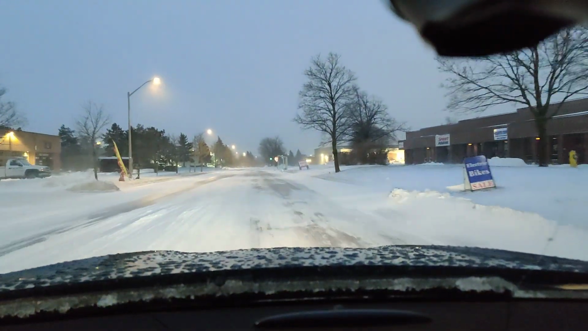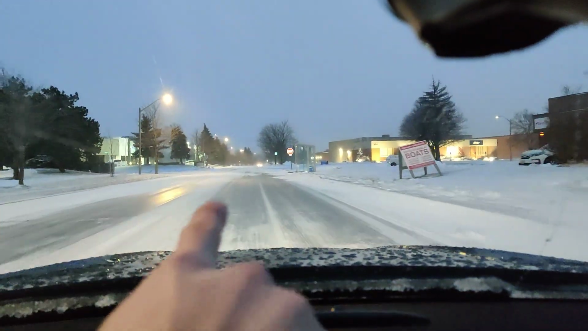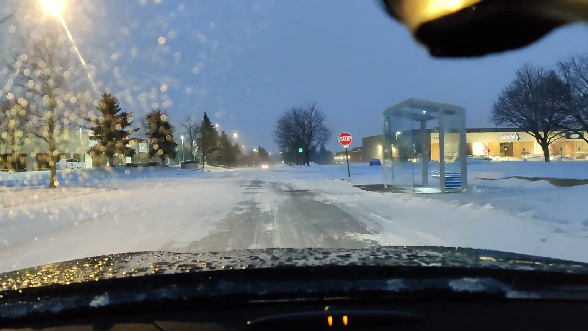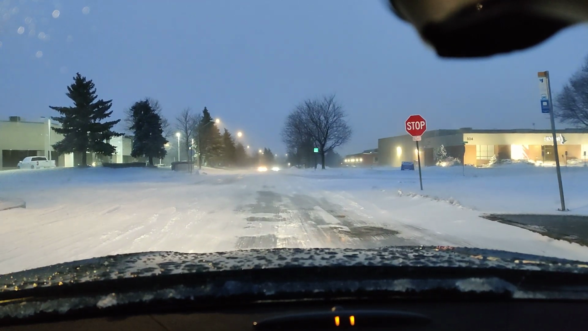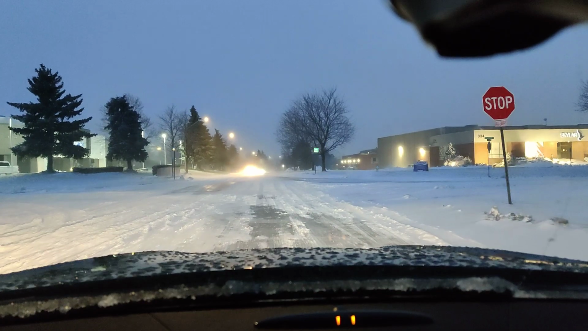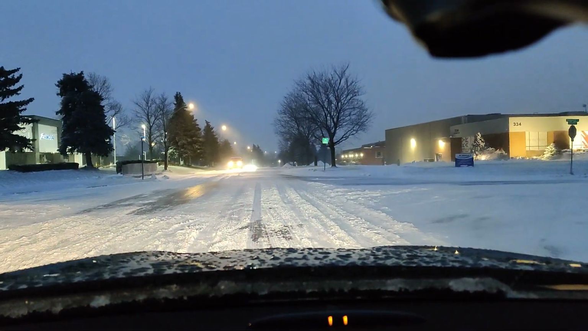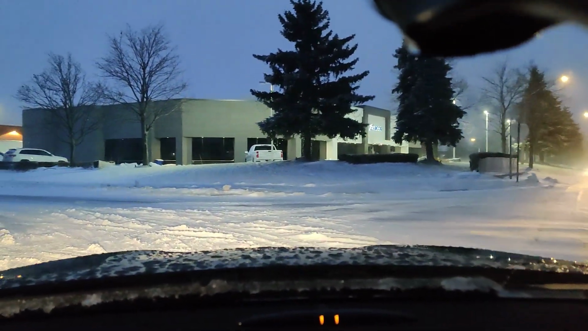So that's not very fun, but I think we should be fine. Like, look at all this, look at all that. This is all ice. Yeah, so from 40, I just applied the brakes fully and it took me that long to stop. So it's extremely hard to stop, that's for sure. Acceleration on the ice, which I am now accelerating on ice, is not the best, but I can actually get going, which is quite surprising.